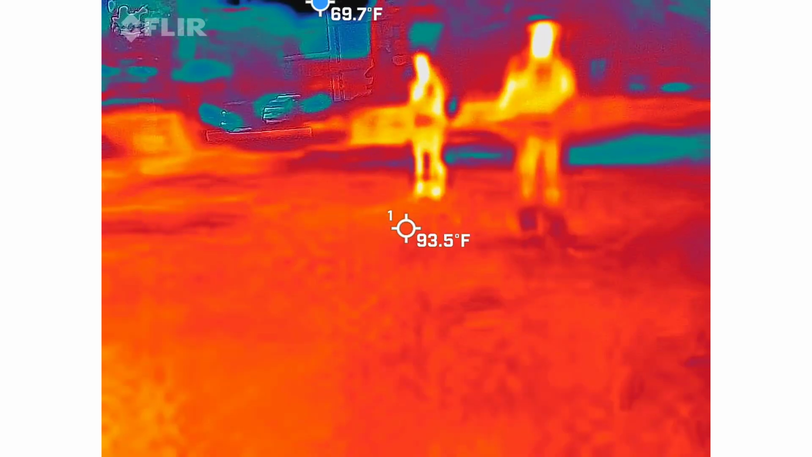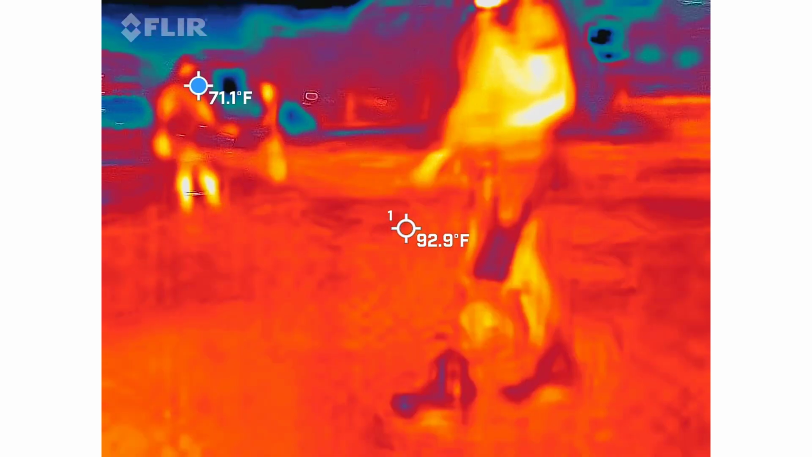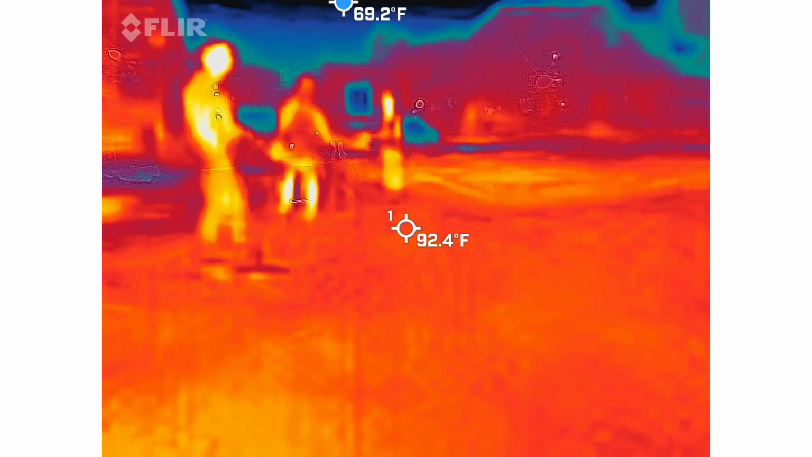Nothing yet. I'm just getting different angles. No, that's good. You wouldn't believe half the cameramen that I get. Oh, you got the spare boxes all up here.